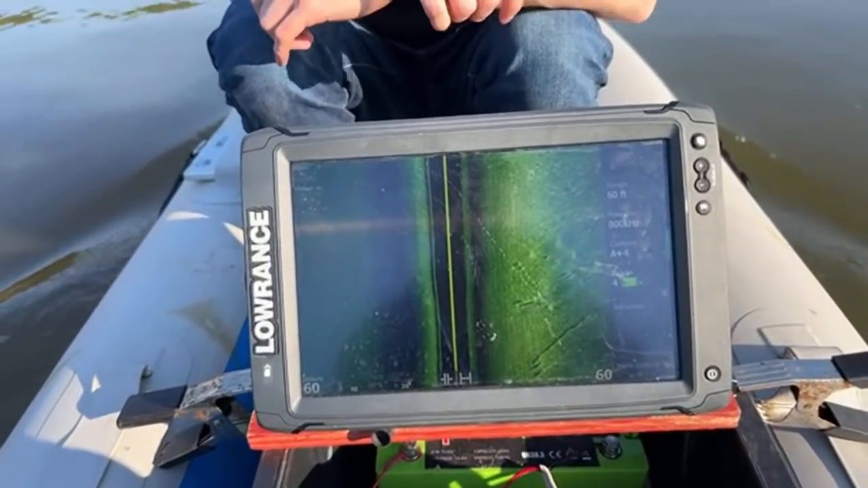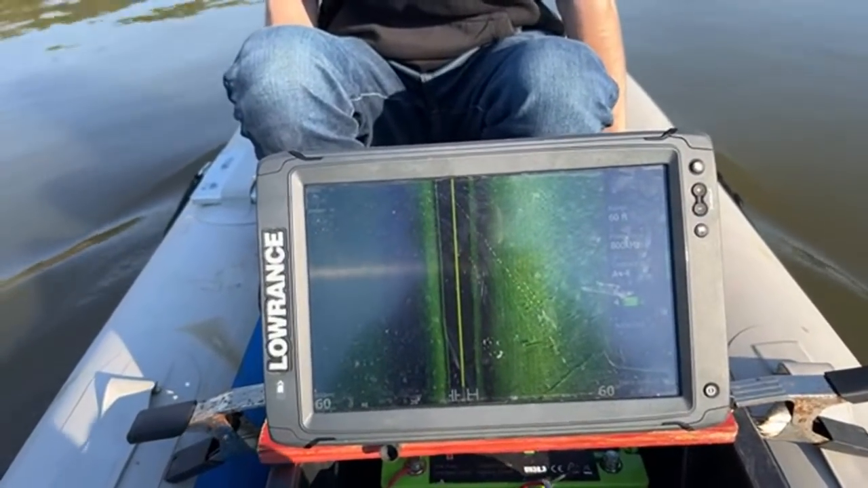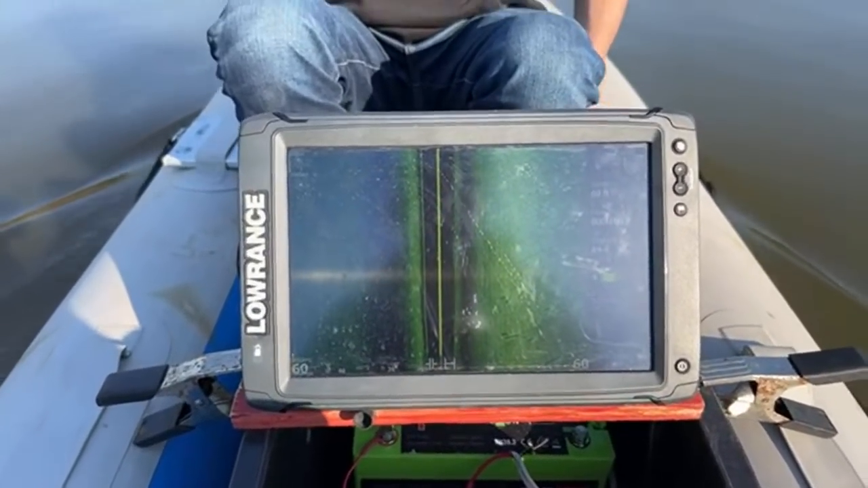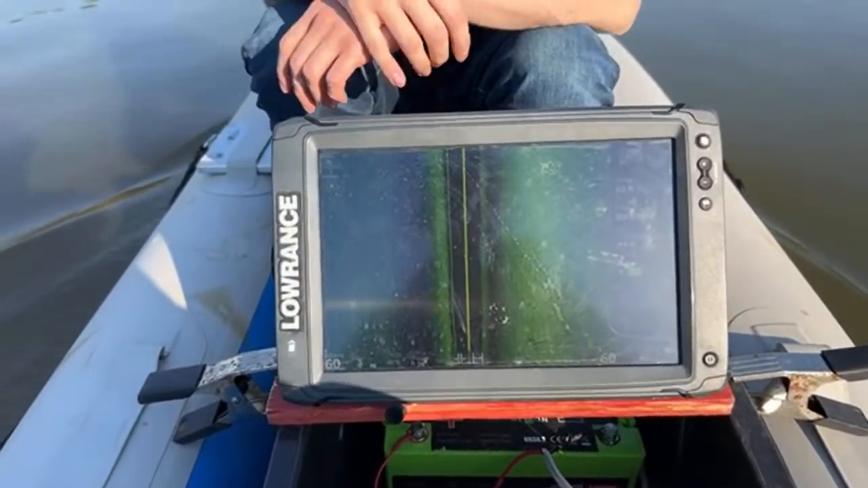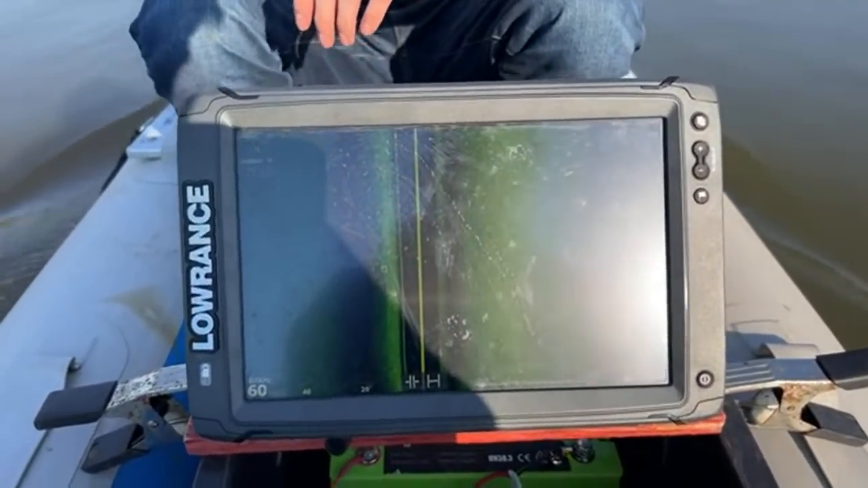All right, I don't see anything. I thought I saw something, but I don't think I see anything. I thought I saw something over on this right side. You guys saw what I was looking at. It was that square, and I'm not seeing it anymore.